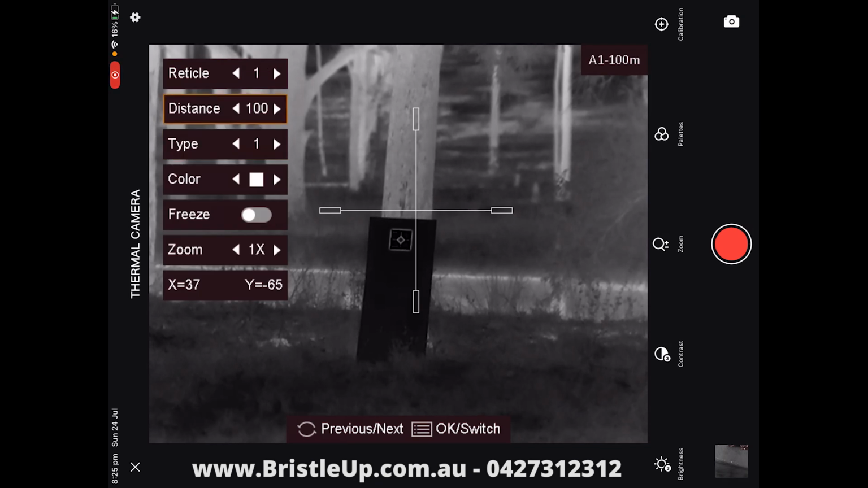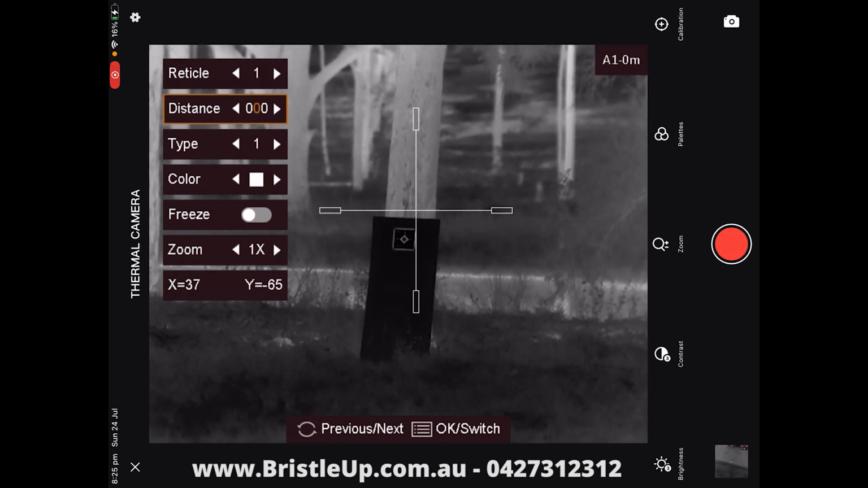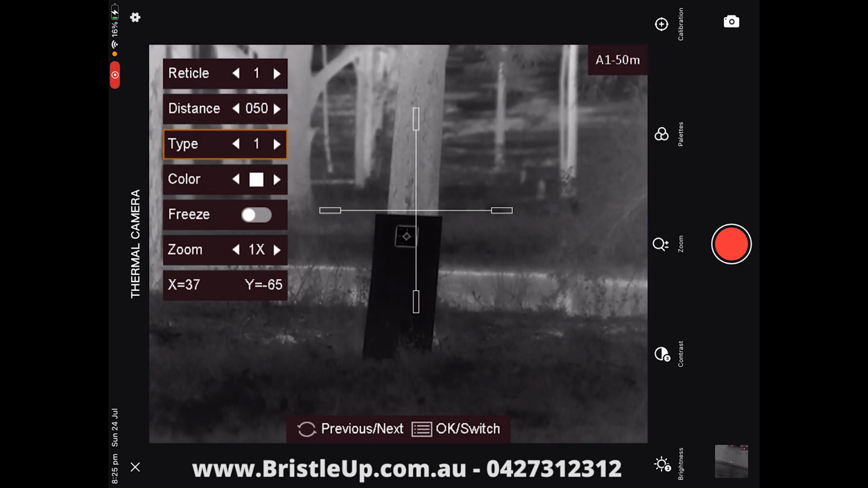We're going to change our distance. So what we do is we press our scroll wheel button, and that'll activate the distance so that we can change it. So we're going to change this to, and we press it one more time to move to the next number. So we're going to make this 50 meters. All right, we keep pressing, scroll all the way through, and now we're back to being able to cycle through the other options here. And then we've got our type. Now that's the shape of the reticle. So we can actually change the shape of our reticle here.